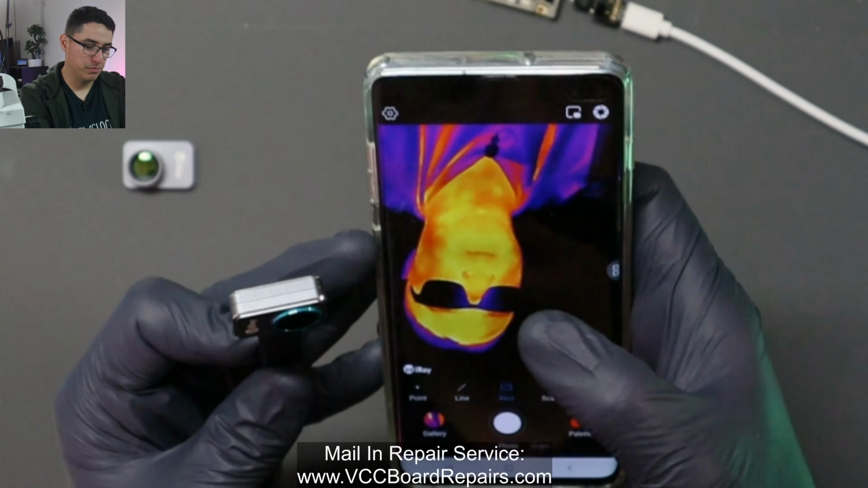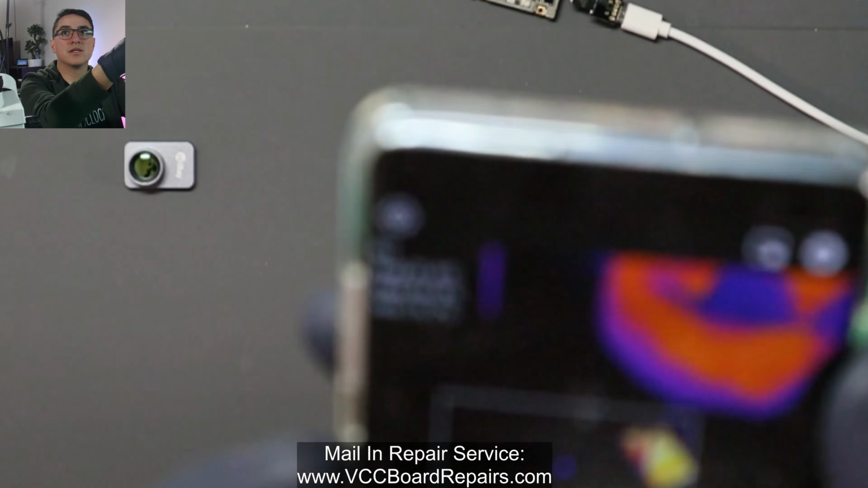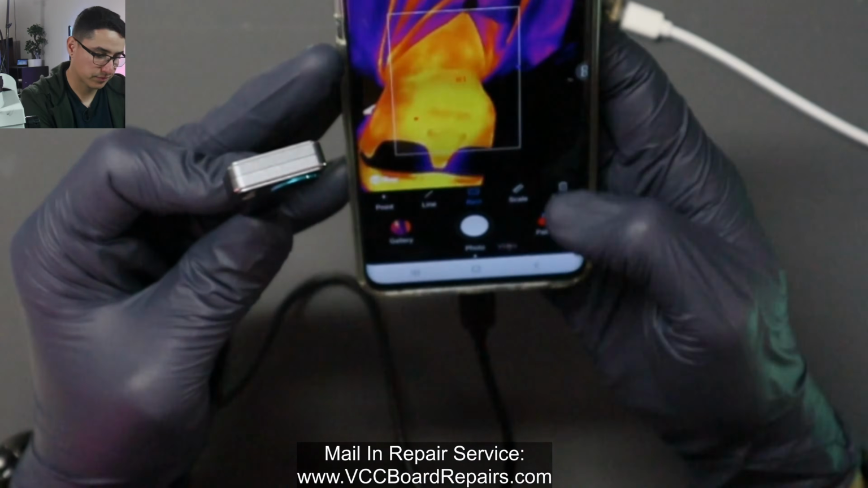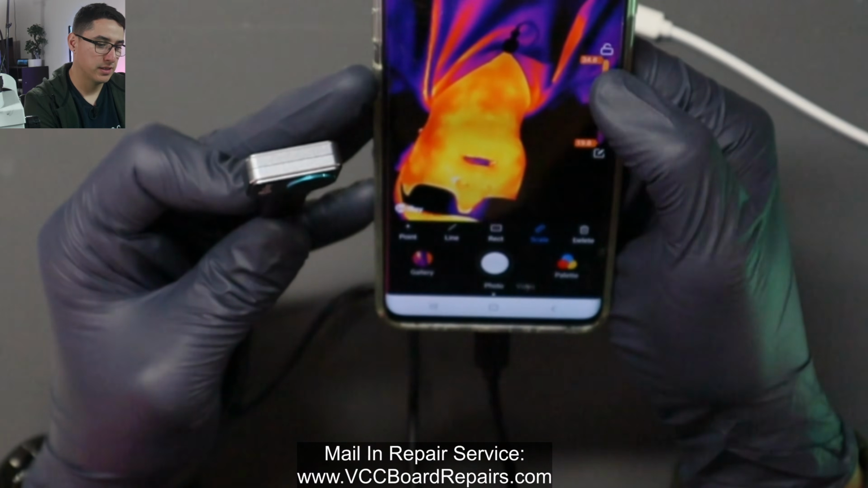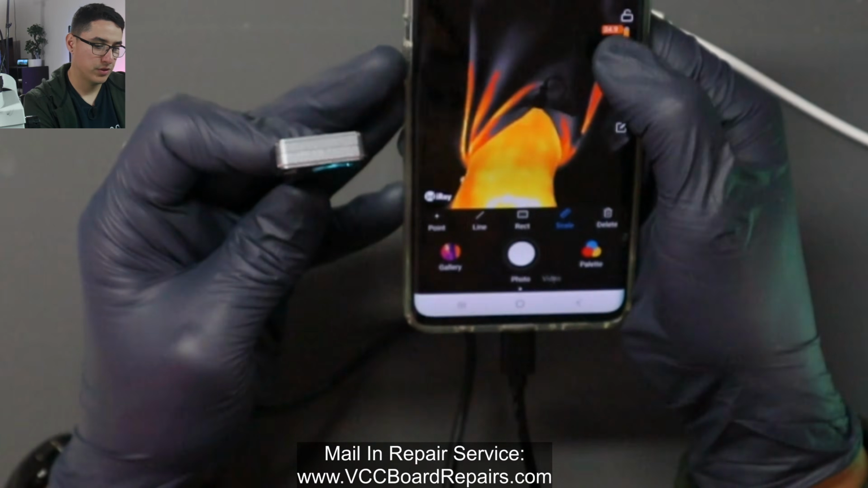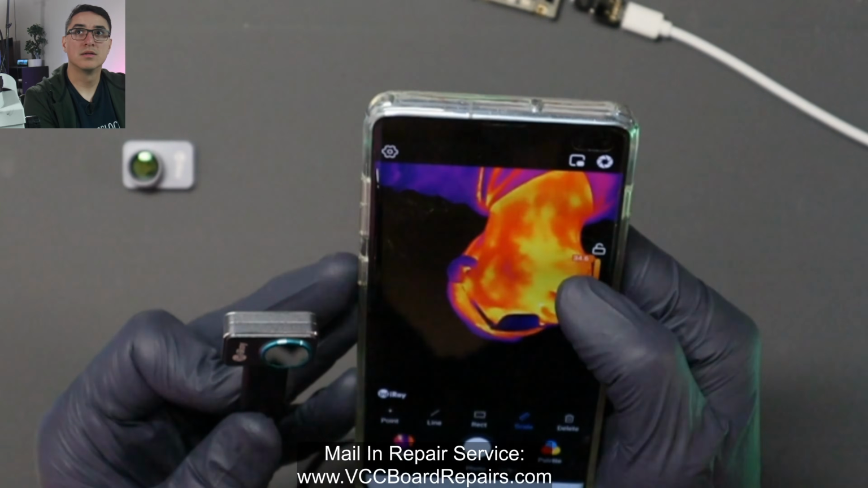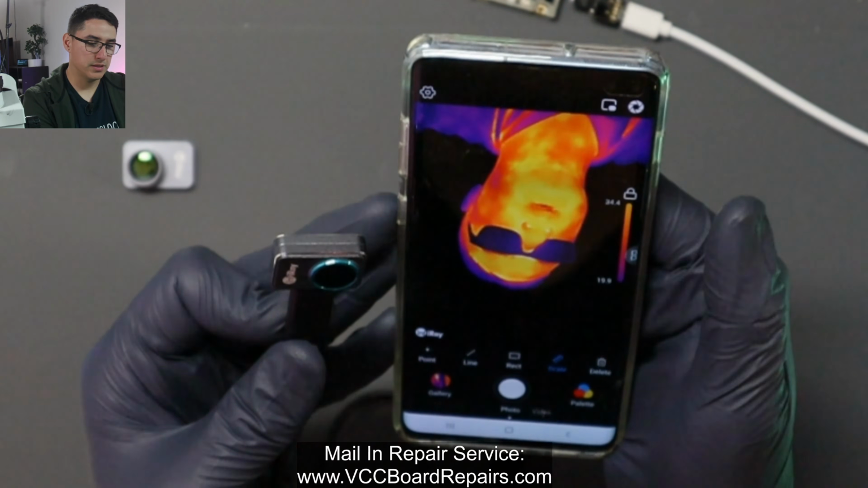Next, you can do a box. So you get some readings from whatever is in that box. And then the scale. So if you want to be able to manually adjust the thermal image, like the temperature ranges and stuff, or you could just lock it so it's automatic.